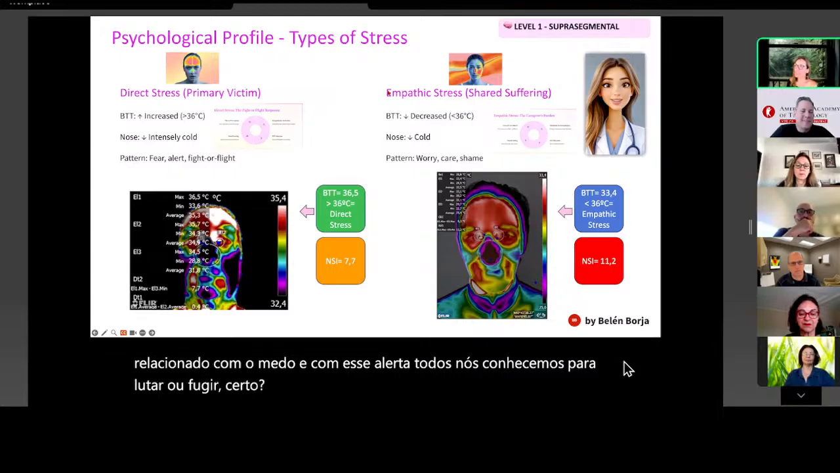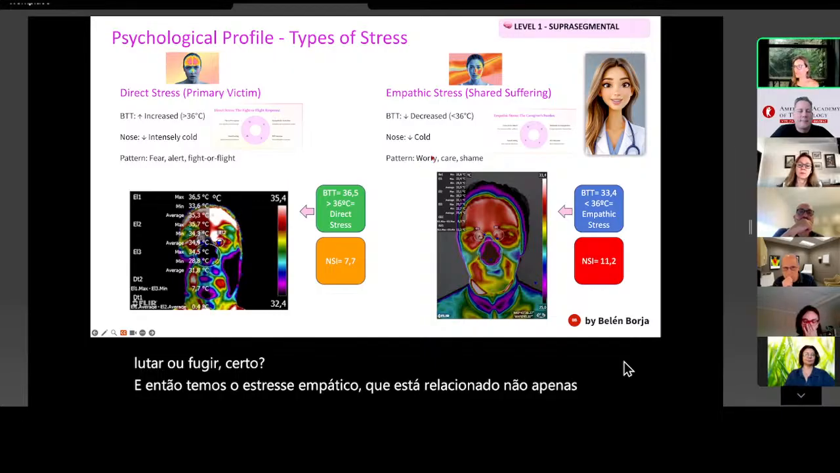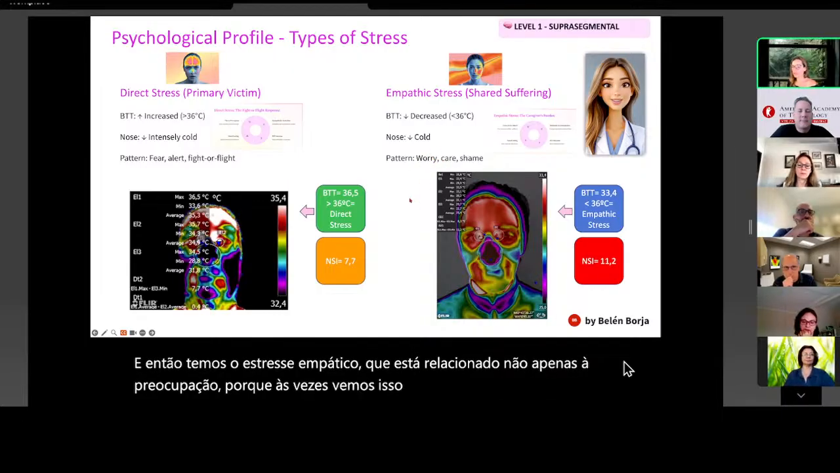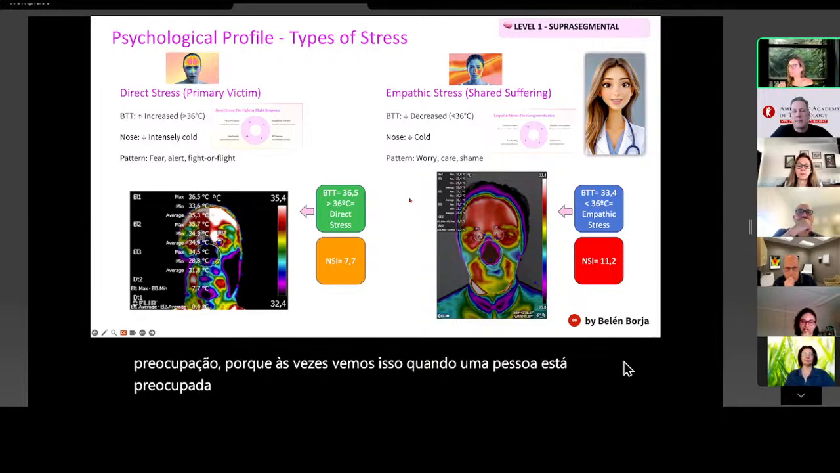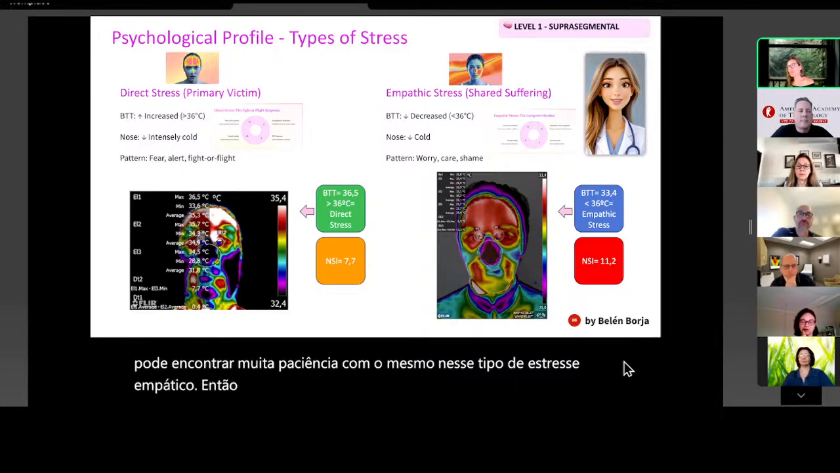And then we have the empathetic stress, which is related not only to worry, because sometimes we see this when one person is worried about another, but it's also related to care and shame. So don't think only about empathic stress, but also about shame, very important.